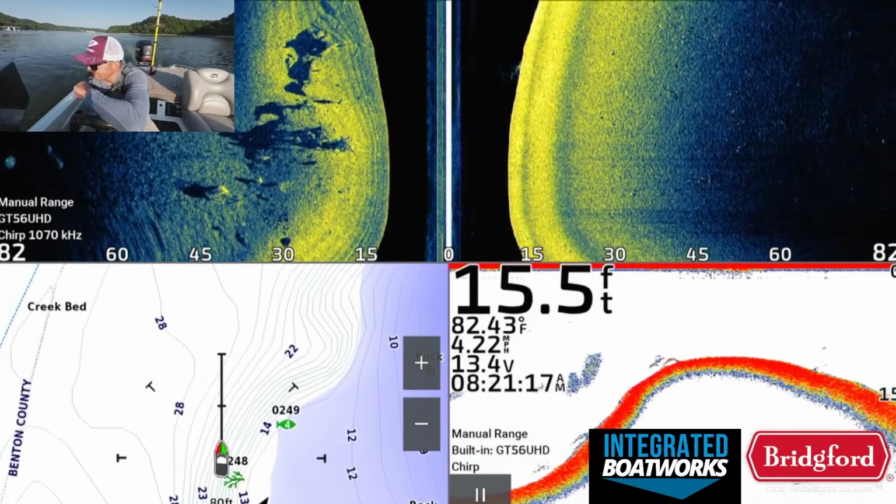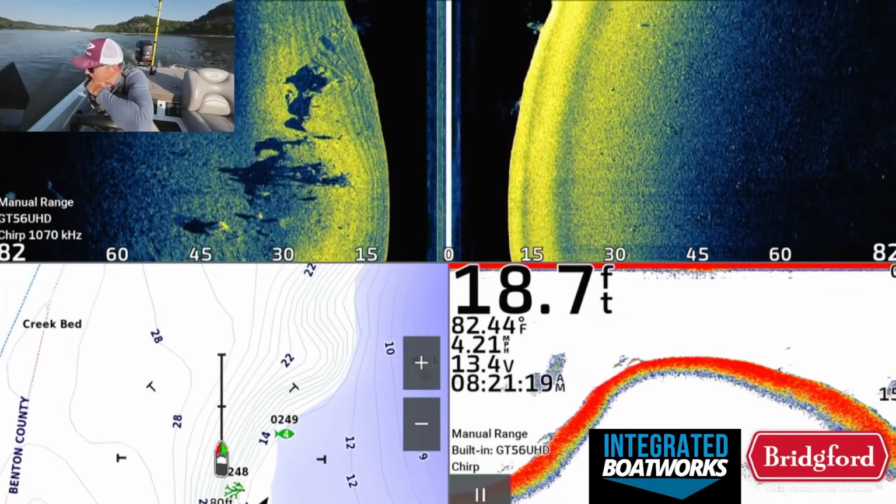There's that nice drop. There's a couple of fish.